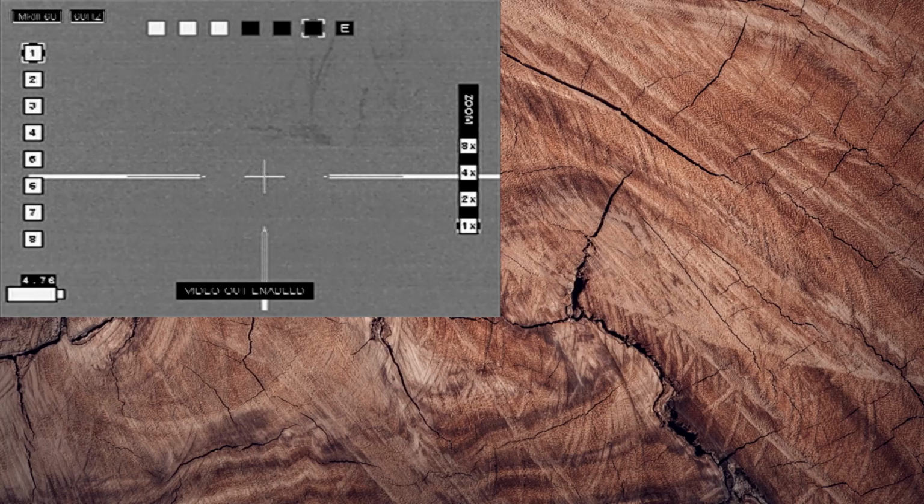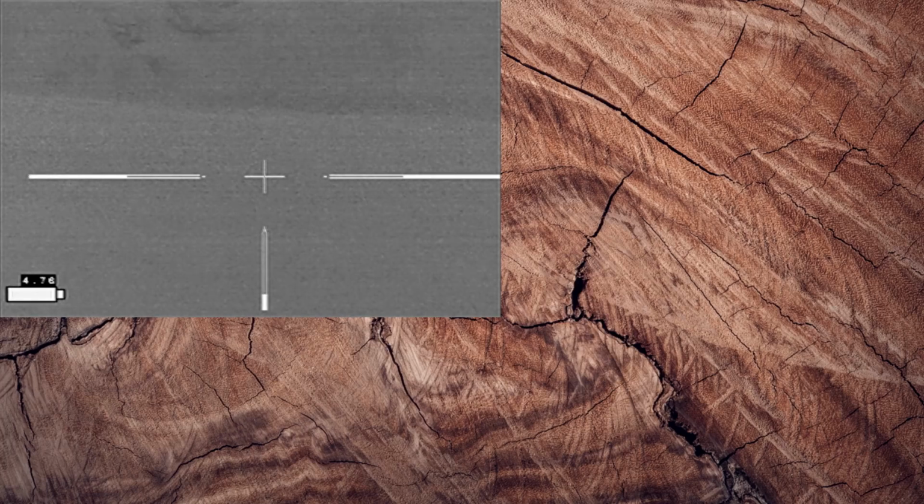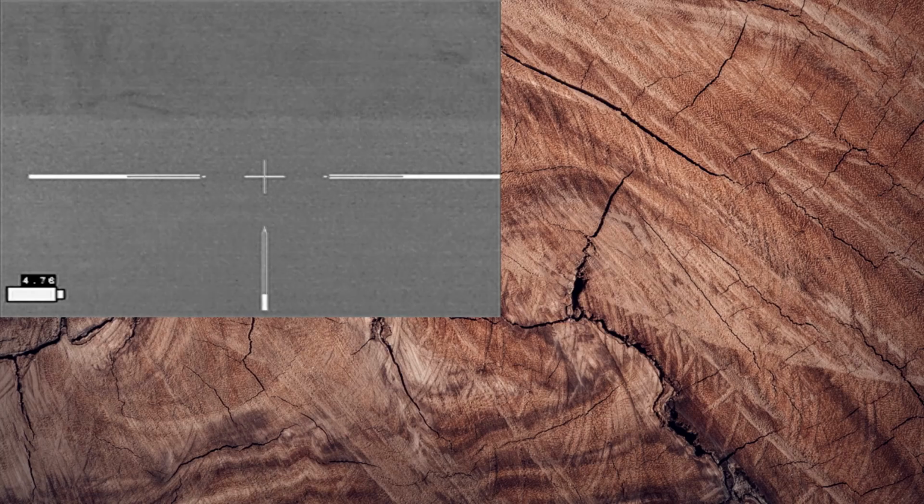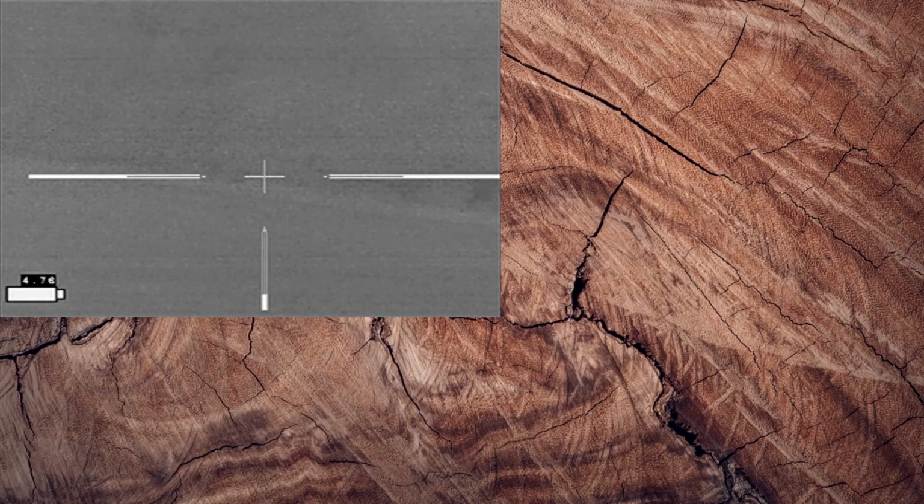I got a couple down. Nice. I'm hoping my initial one went down. I don't know. That was a good stalk. Are we done? Yeah, good. Fist bump. Fist bump. Boom.